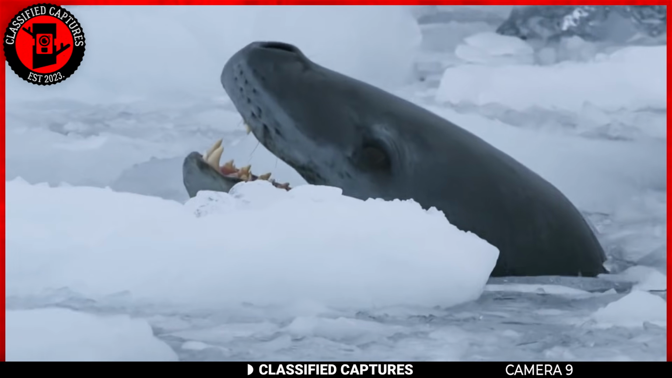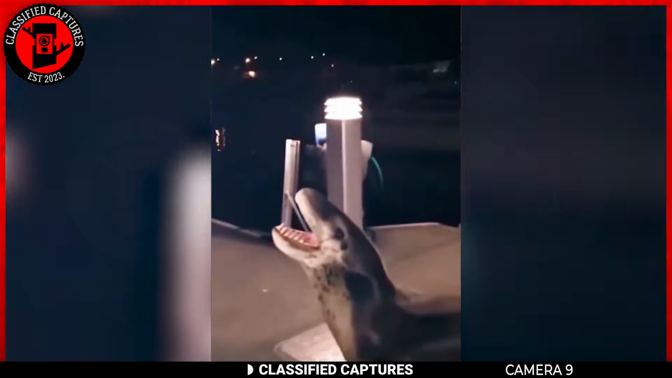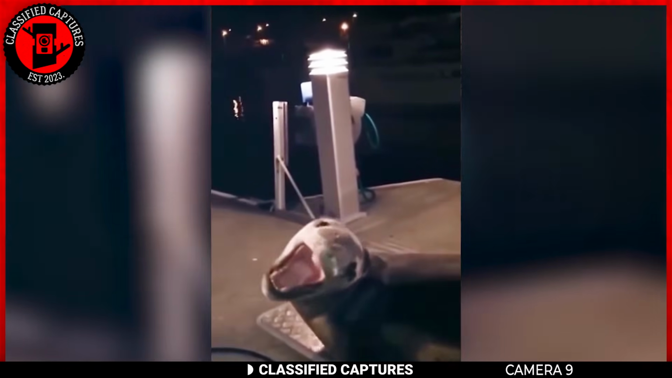However, the imposing display of their menacing dental arsenal serves as a stark reminder of their position as top predators in the frigid waters of the Southern Ocean.